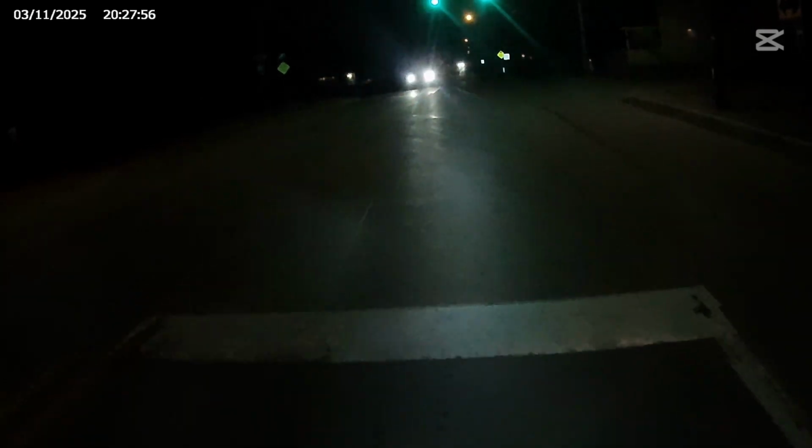The car's coming. I think it's still aimed a little high, the headlight. There, aimed it down just a tad bit more. If I was on the motorcycle, I could make that turn right then and there, but I didn't want to risk it. Come on, car.